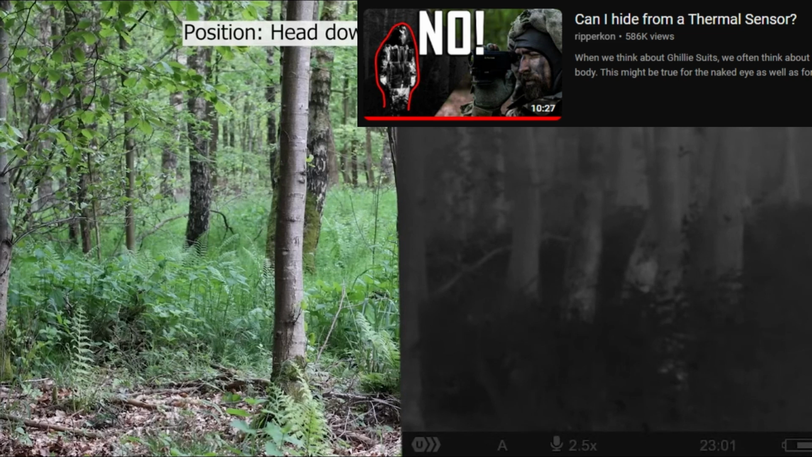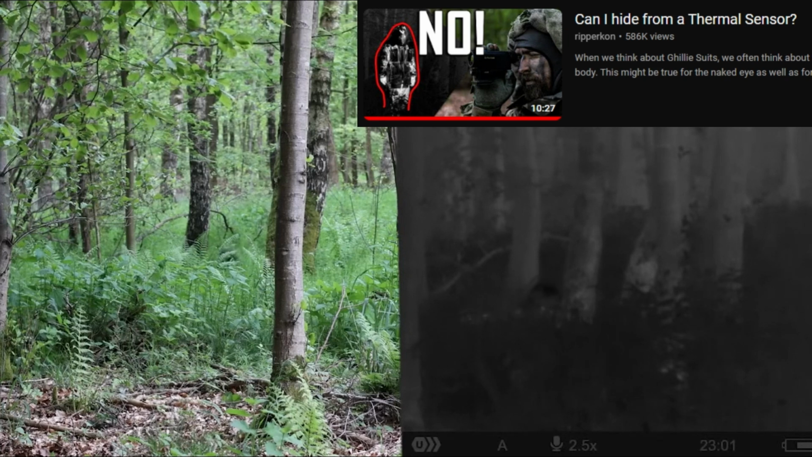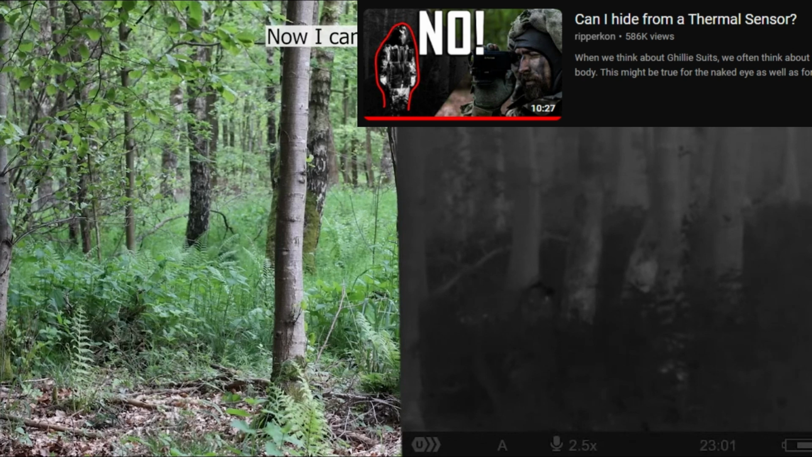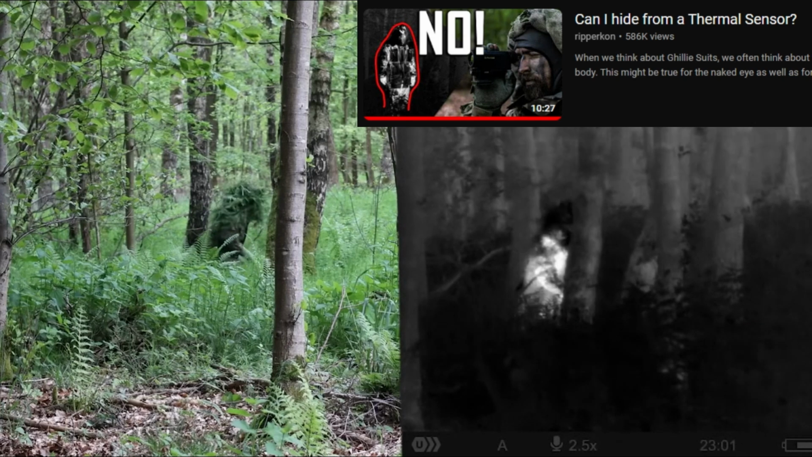Now I lay down super flat, head against the ground and behind some vegetation. But as soon as I move my head to see the camera, I'm still giving away some of my heat signature. And this is still a super big improvement compared to the ghillie suit without any vegetation. Also in this video, the distance is super small. In a military environment, usually the distance should be bigger. Of course, it's not always bigger, but it should be.